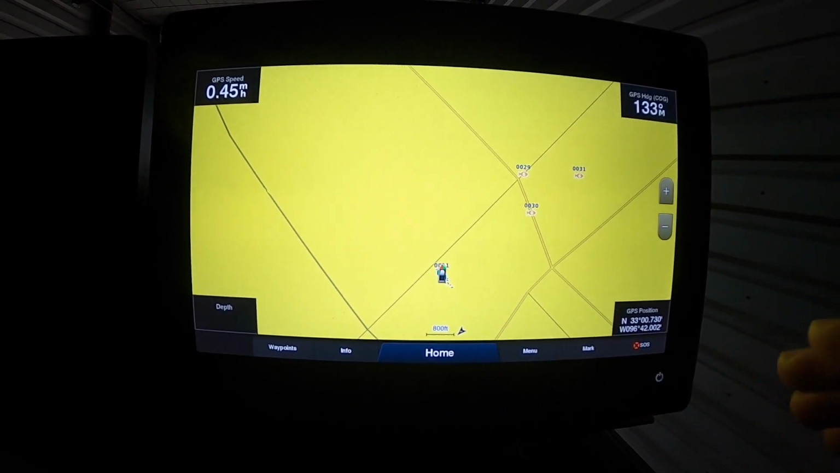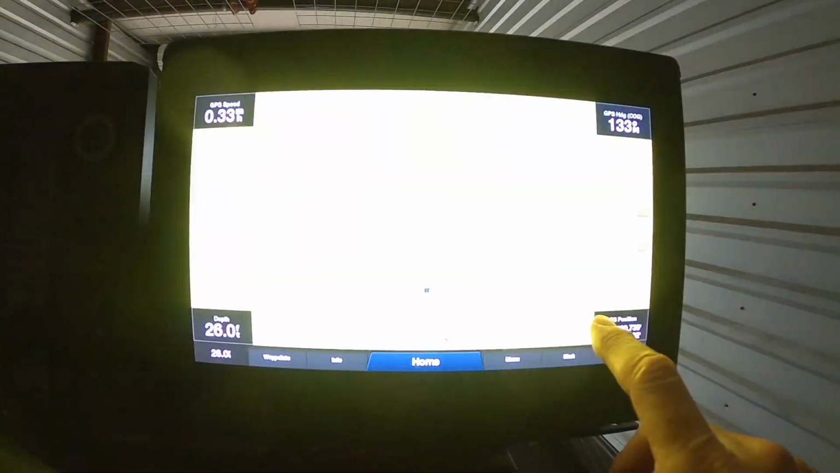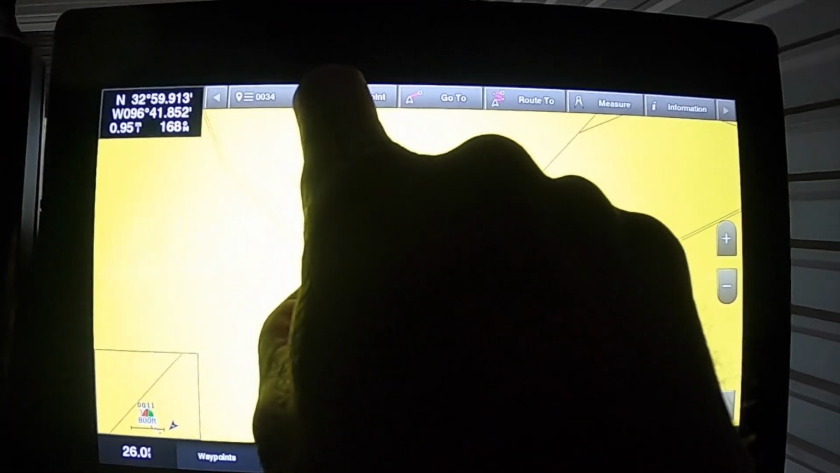So this is something that is really cool. And what you can do here is, let's back up. Let's say I wanted to put a waypoint right there. I can add a waypoint, waypoint.